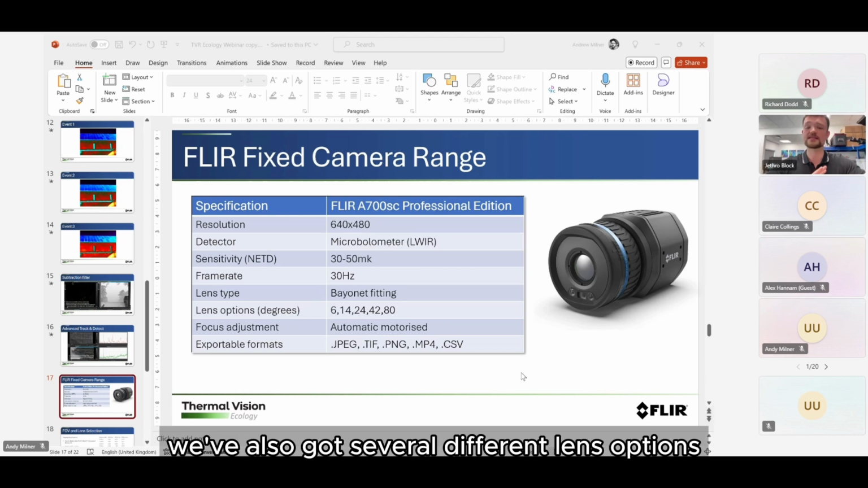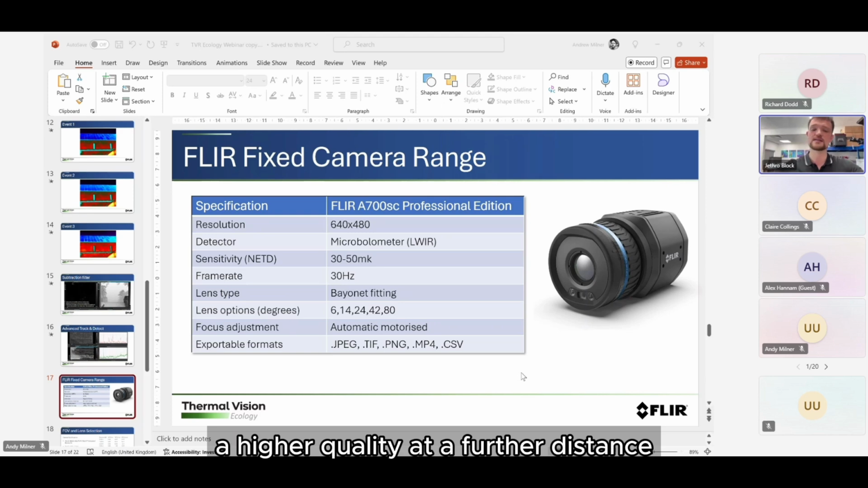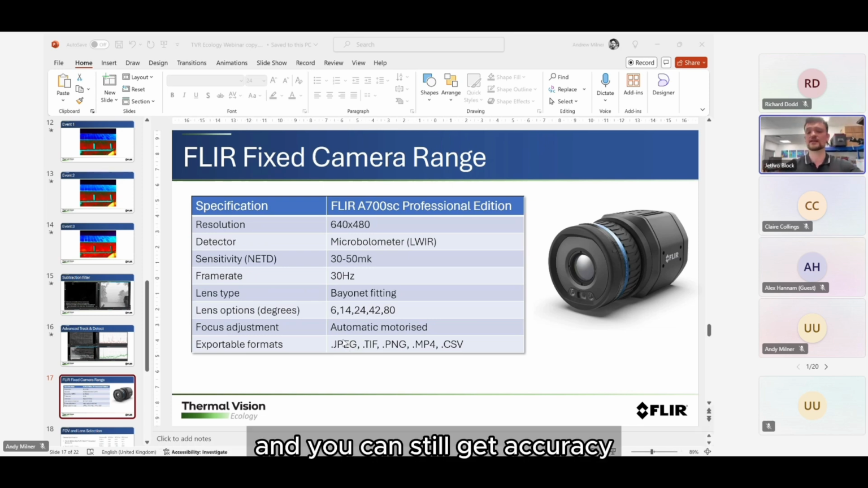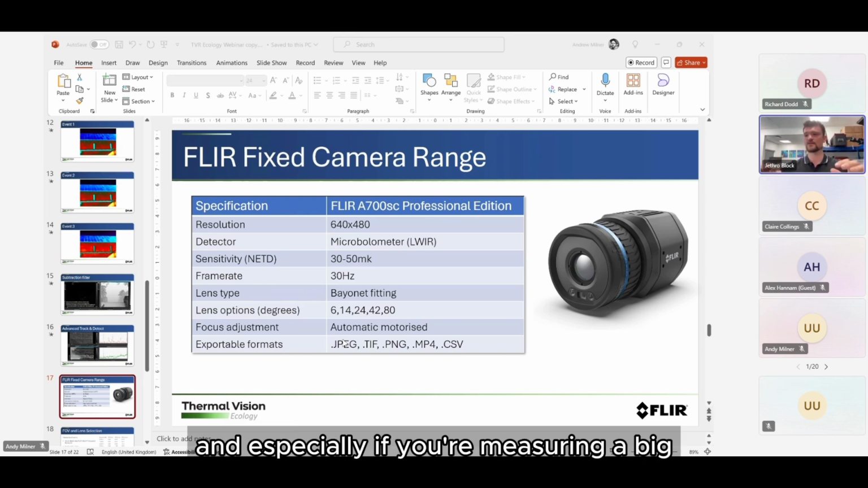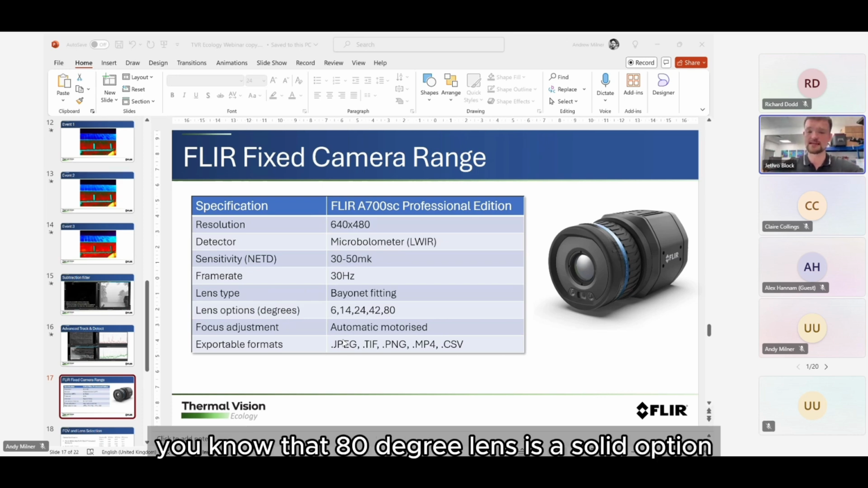We've also got several different lens options. We've got the 6 degree, which will help you see higher quality at a further distance, all the way up to the 80 degree lens, which is an ultra wide field of view, and you can still get accuracy to about 40 or 50 meters away. That's a really great lens, especially if you're measuring a big long wall, or the side of a building. The 80 degree lens is a solid option.